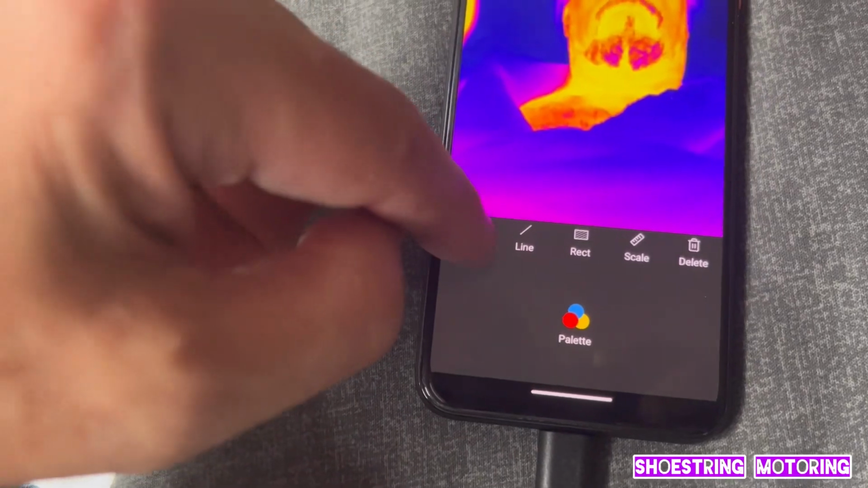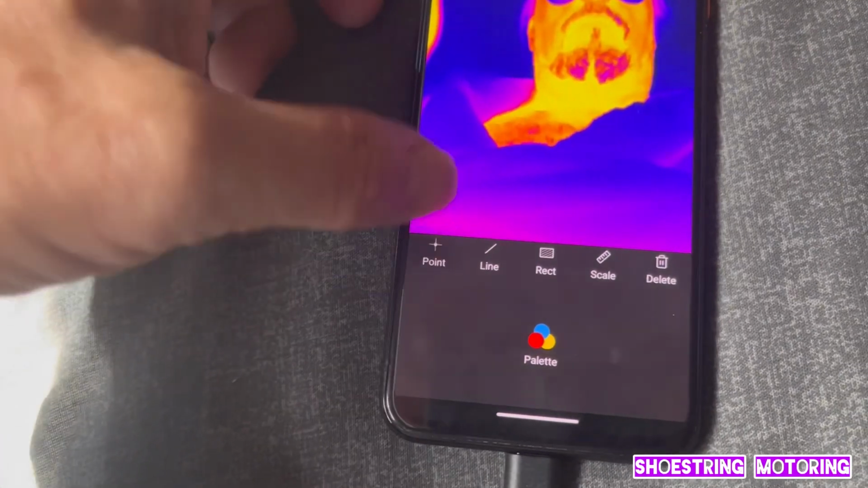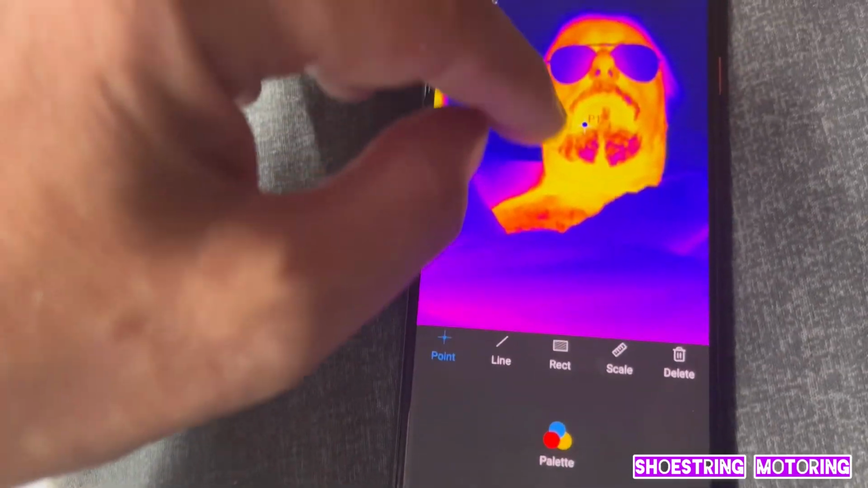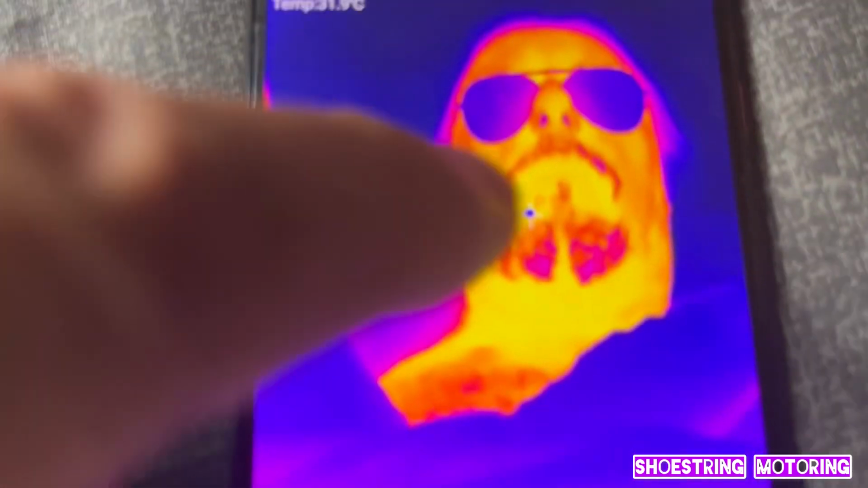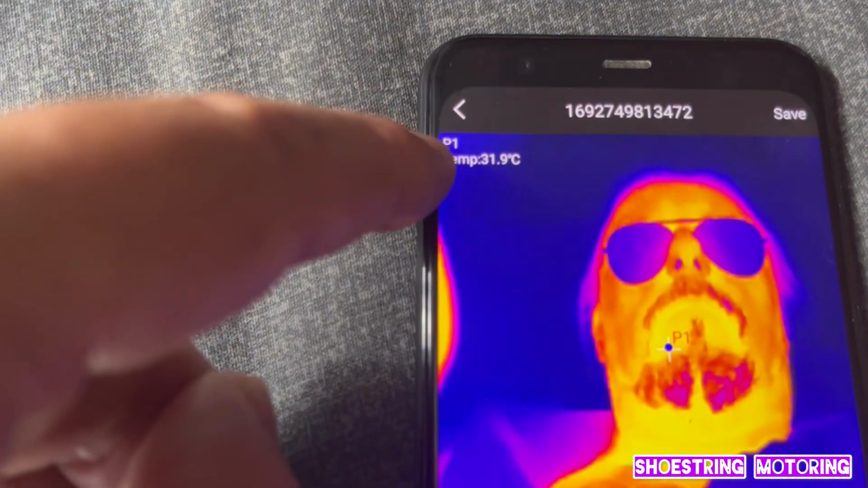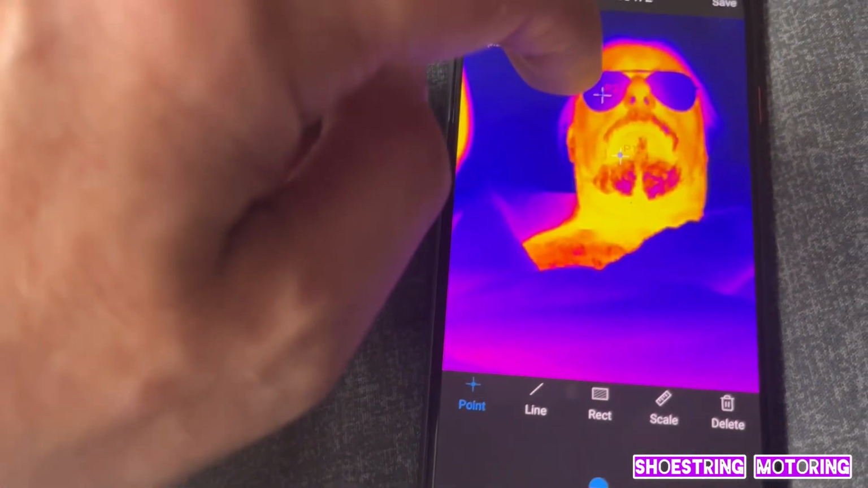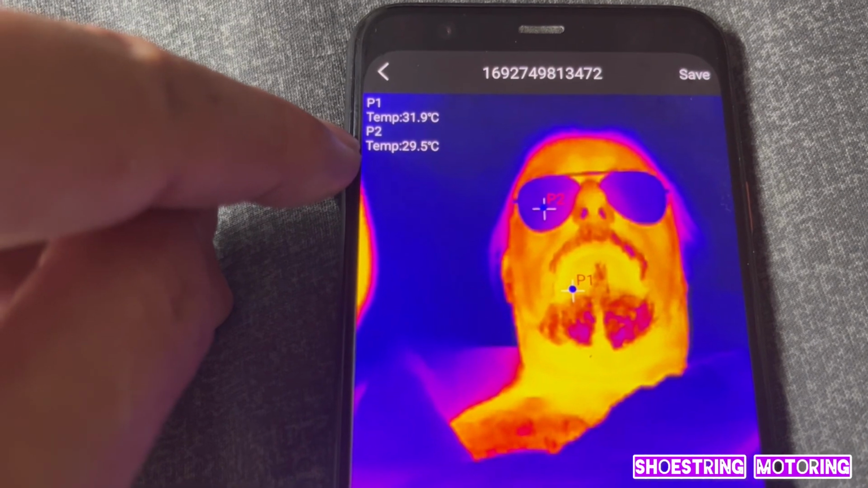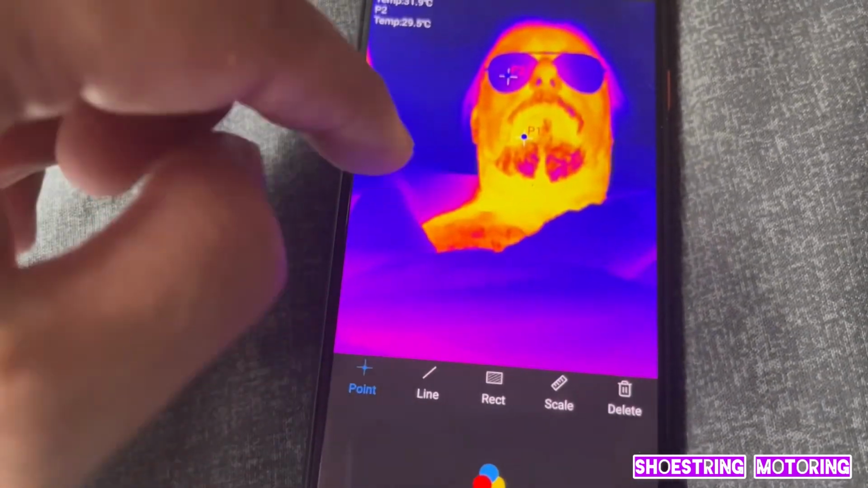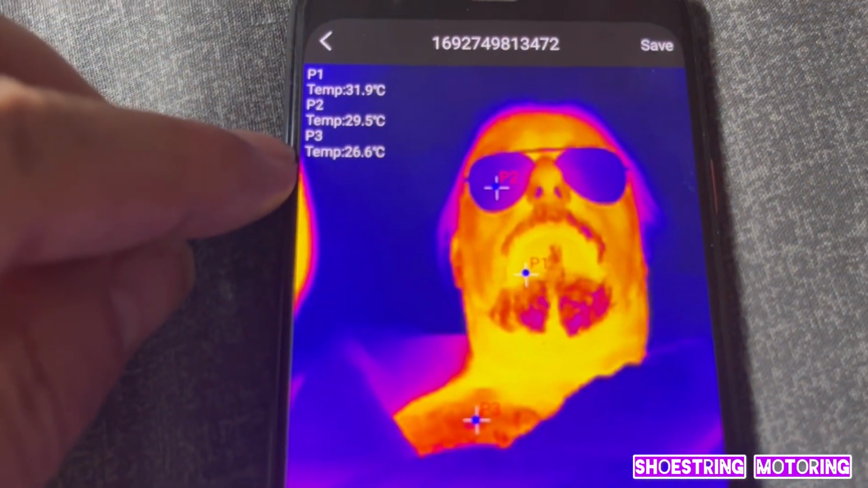You should be able to put a point on it. There, point 1. And you see, using the point, it's indicated on there, and it said that point is 31.9. If we come up with a different one on the glasses, point 2, 29.5. And then on the old chest there, 26.6.